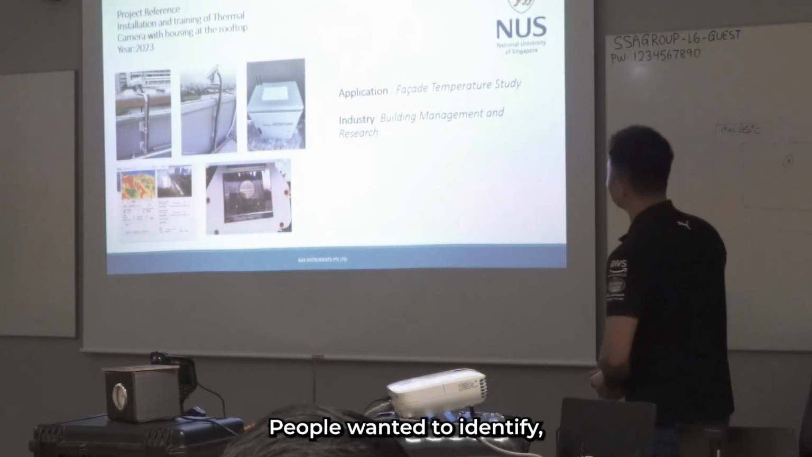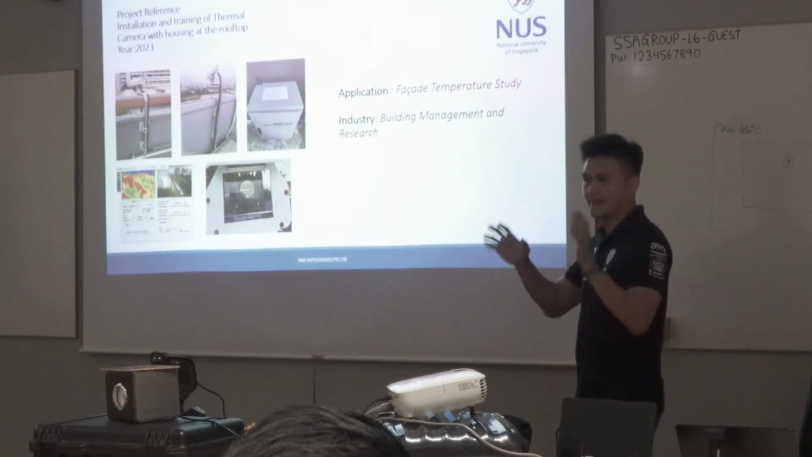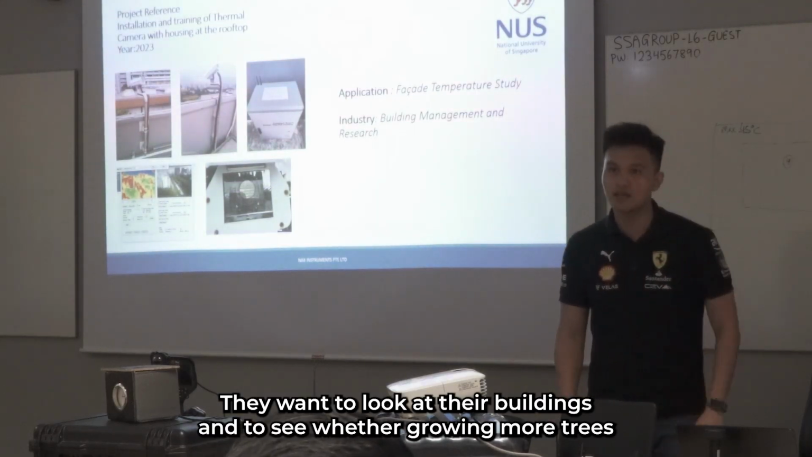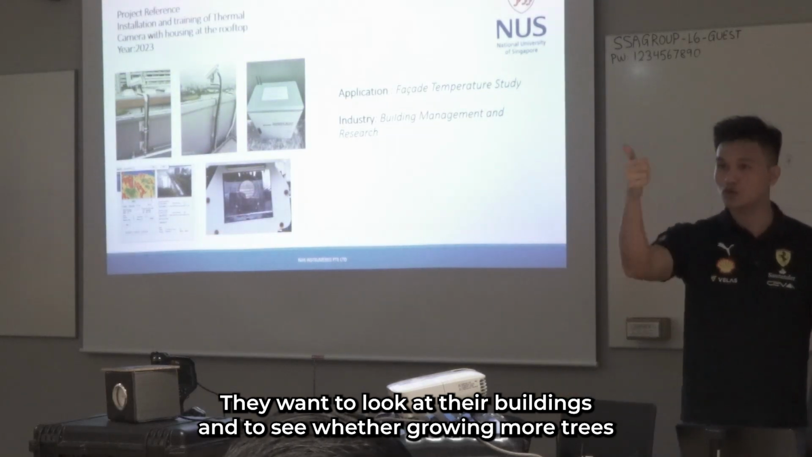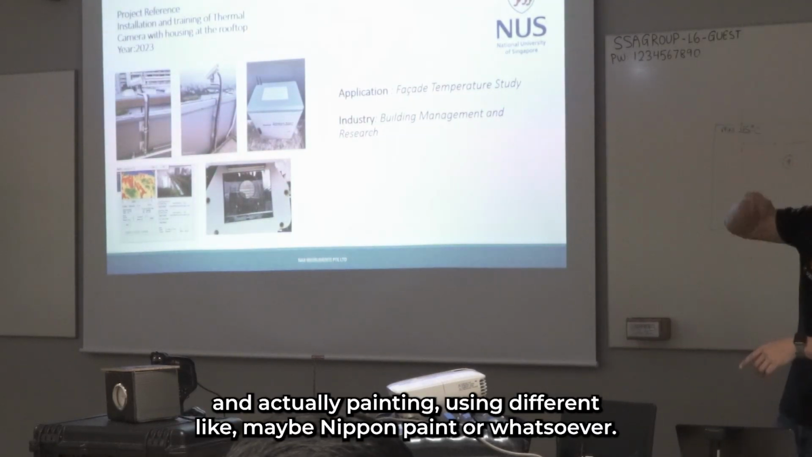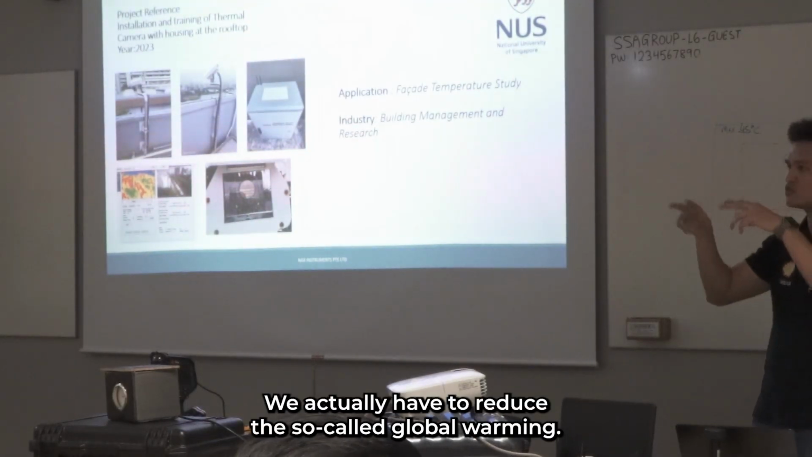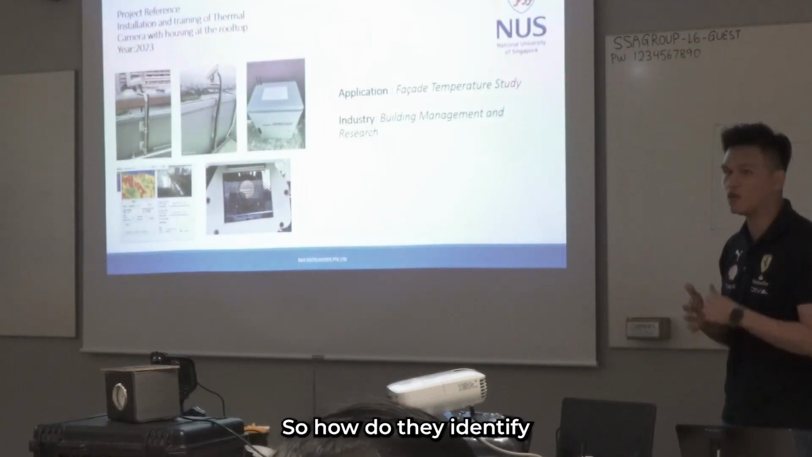Today, NUS people wanted to identify facade temperature study. They want to look at their buildings and see whether growing more trees and painting using different paint, like maybe Nippon paint, will actually help to reduce the so-called global warming. So how do they identify?